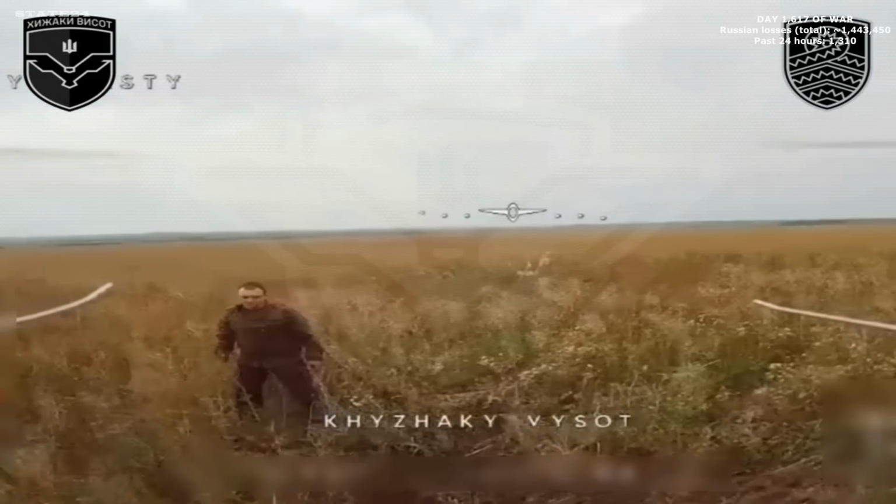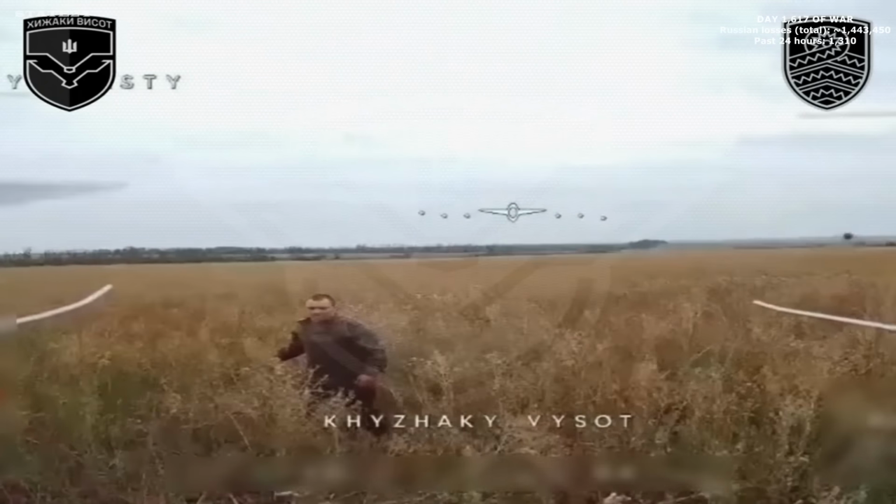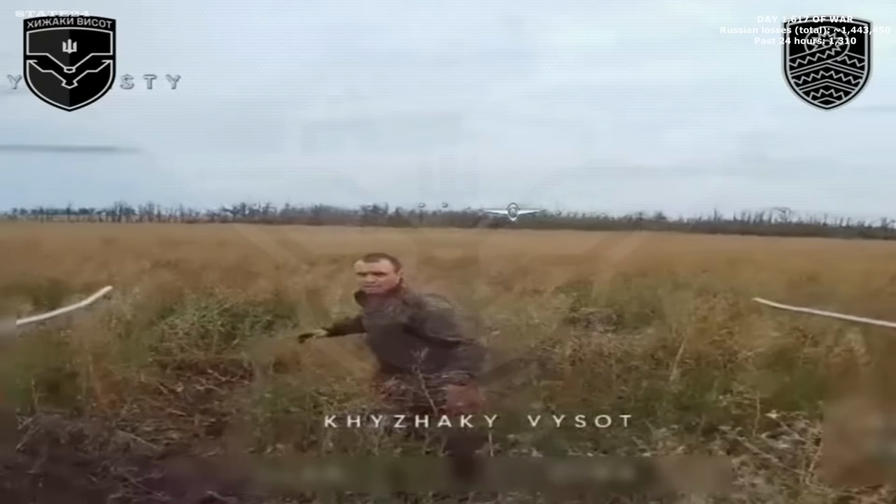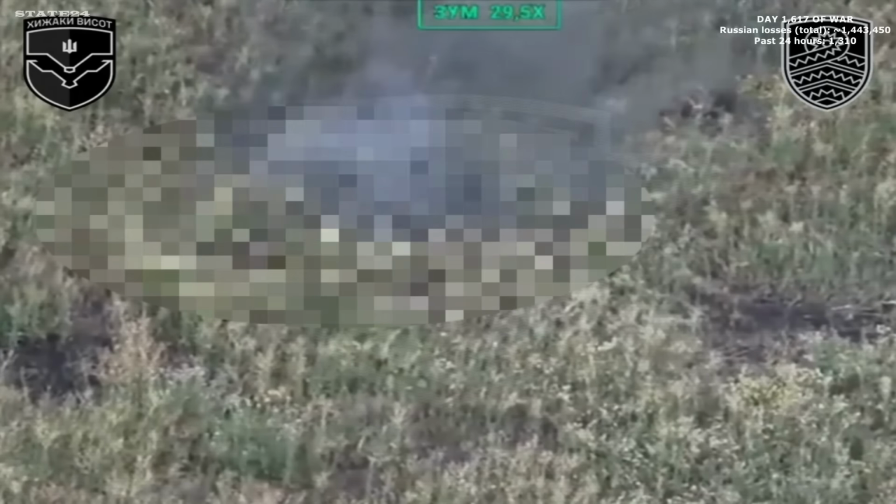Open ground, no weapon, nowhere to go. A Russian soldier facing a drone in the worst possible position on this front. A few seconds pass. The drone closes in and finds him exactly where he stood.